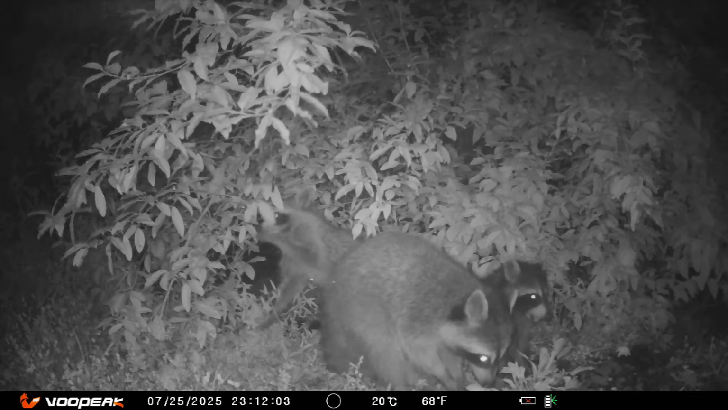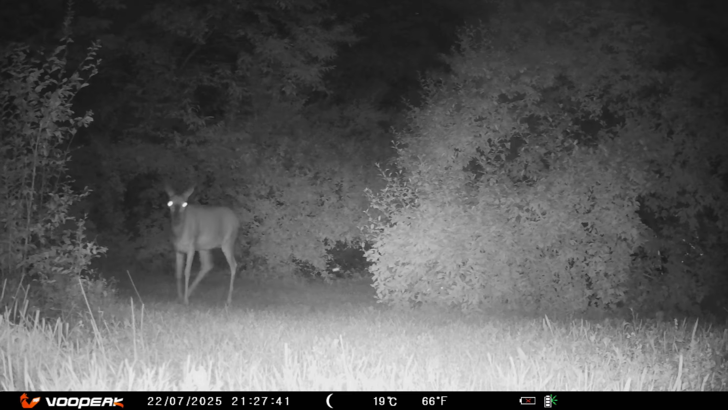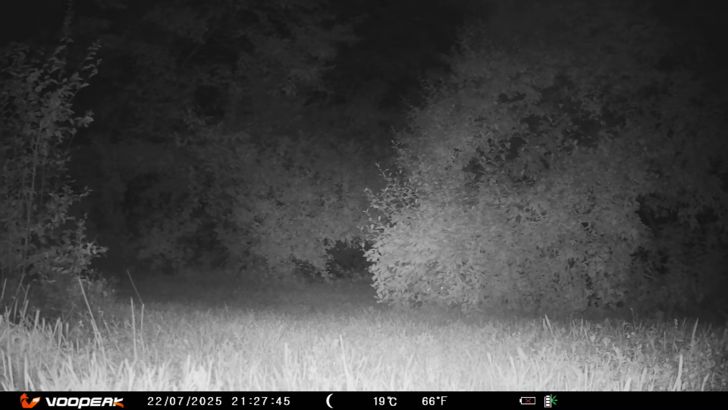Oh, and I see Willies among the group. I moved the camera, and it seems to be noticed. They'll get used to it, just like they did the others. The mother deer and a high-stepping fawn. Got to keep up. It has some pep in its step.